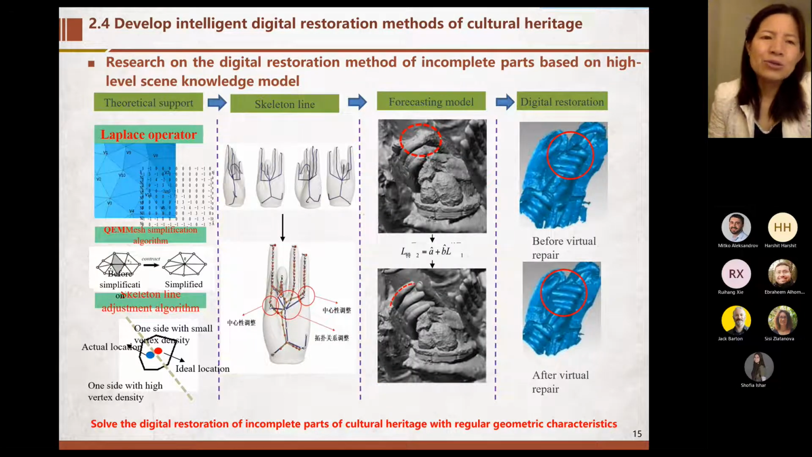And then, for example, research on the digital restoration method of complete parts based on the higher level knowledge model. Maybe this is some theoretical support, when we get the skeleton line of the hands and forecast some middle parts, we get some clue for digital restoration.